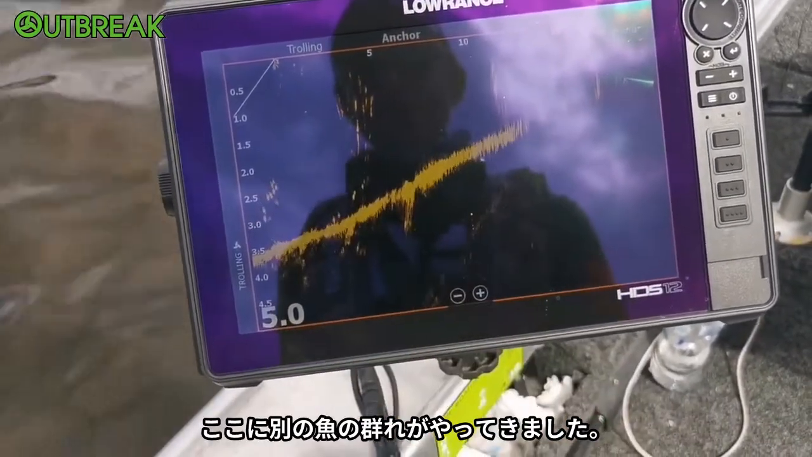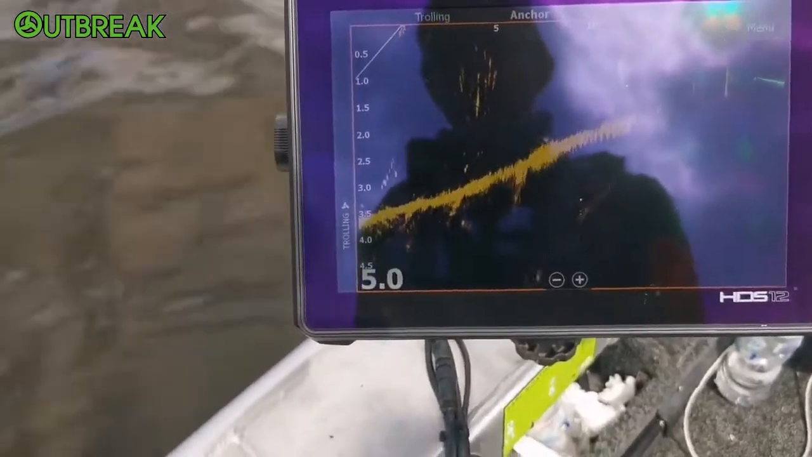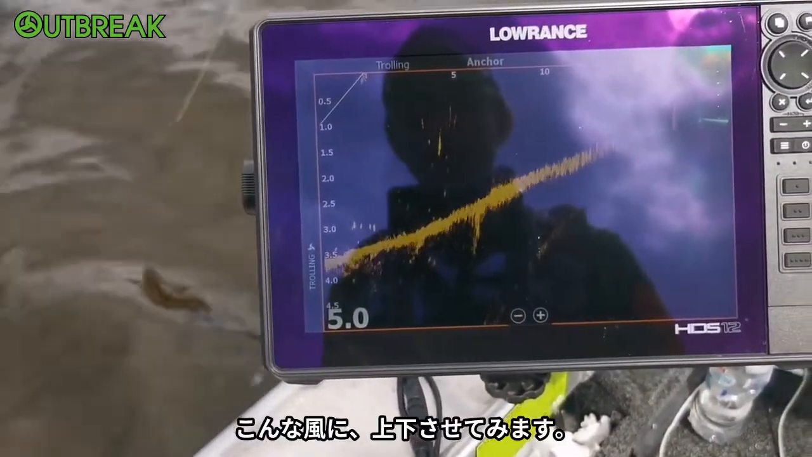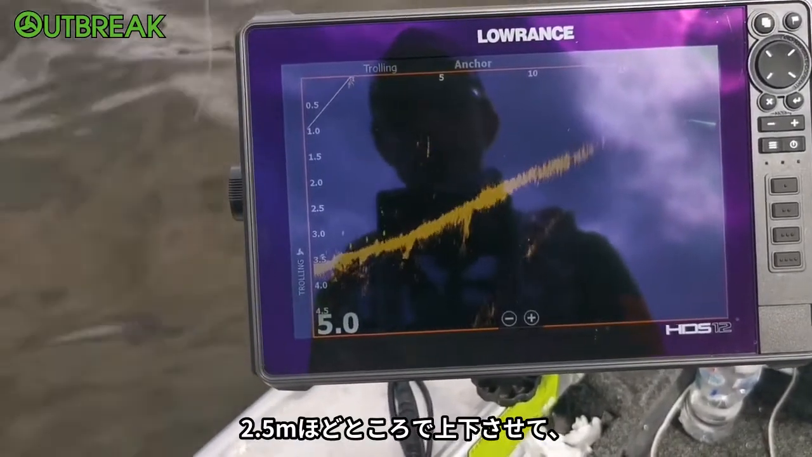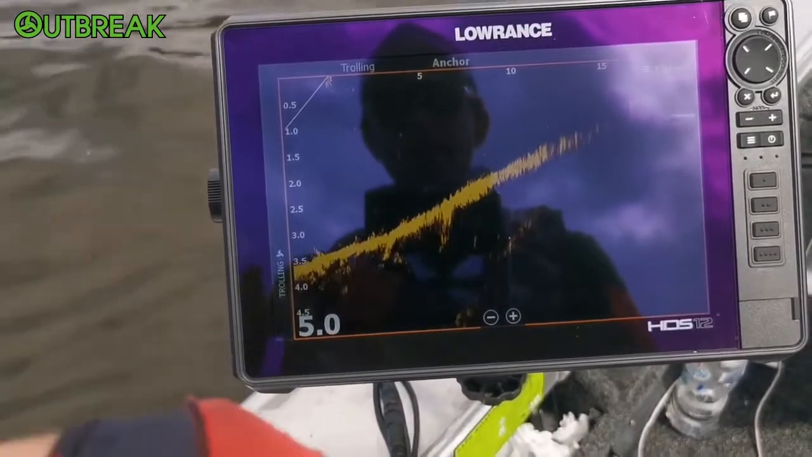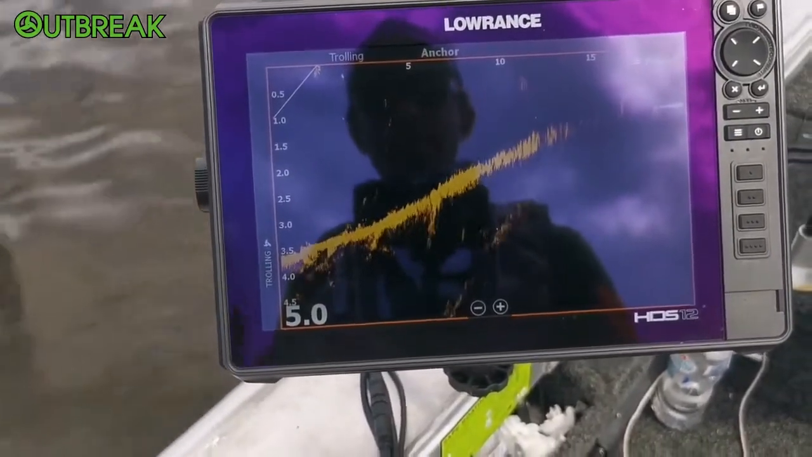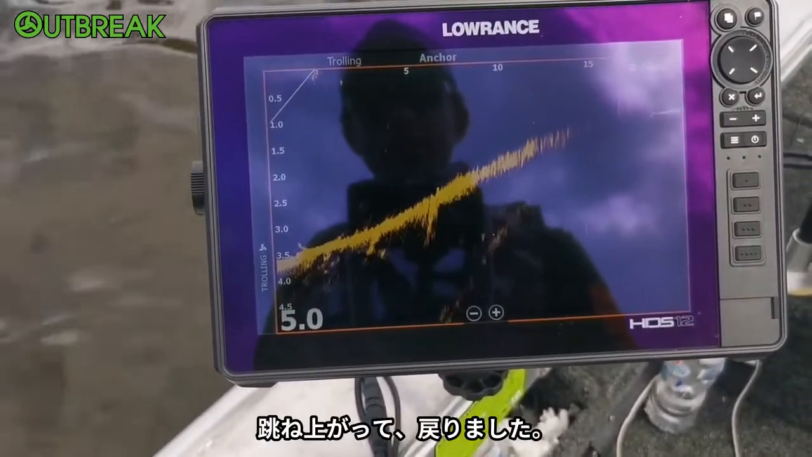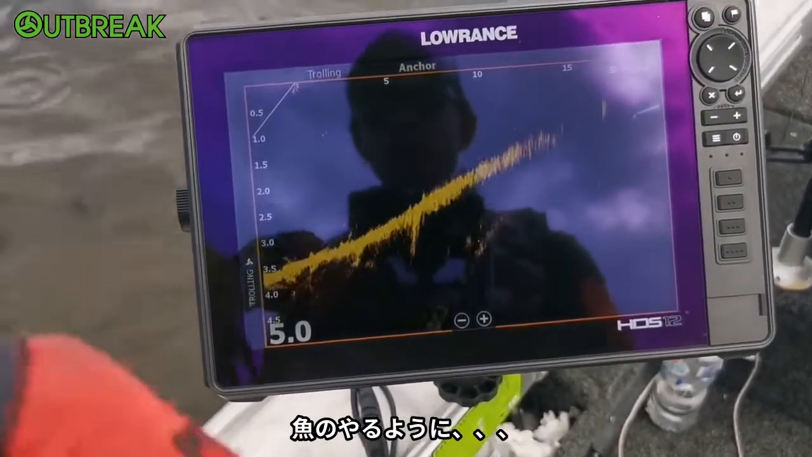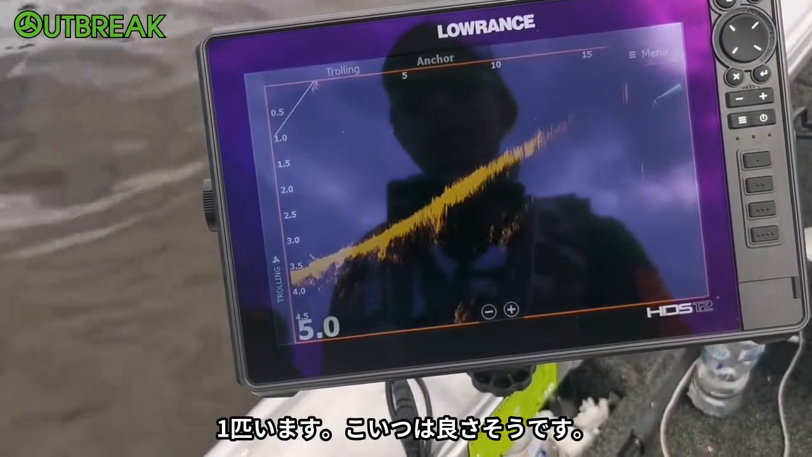Another school of fish just popping on through right here. So we'll just leave the lure sitting on the bottom, then I'll just jig it up like that. You can see it jigging up in about 2.5 meters. And let's see if these fish want to play the game. Oh, they're jumping up and down in the water as fish do. Yep, there's one. This one's a little bit better.